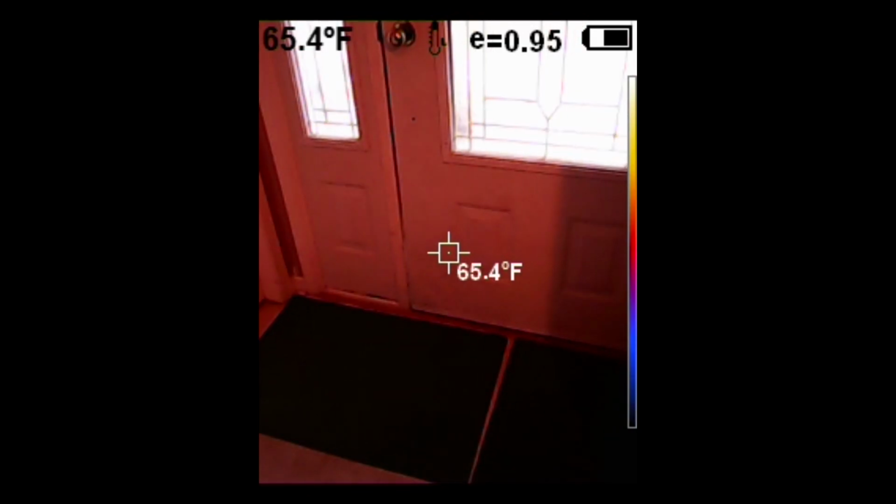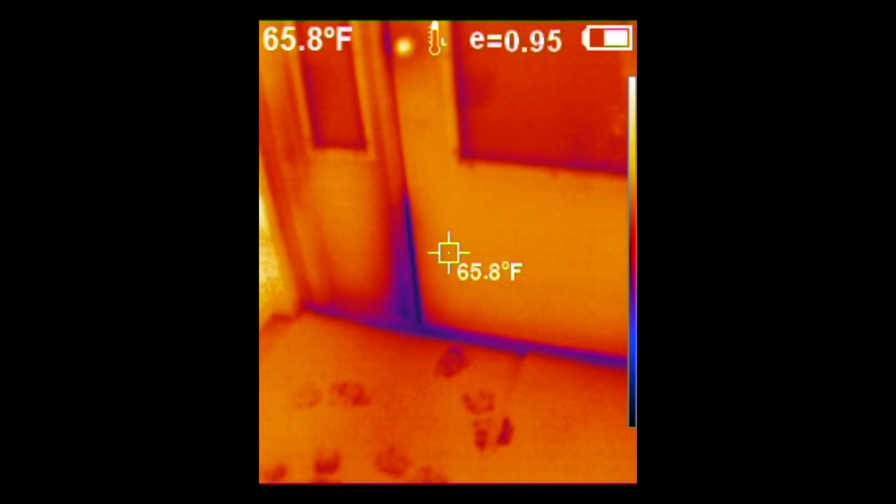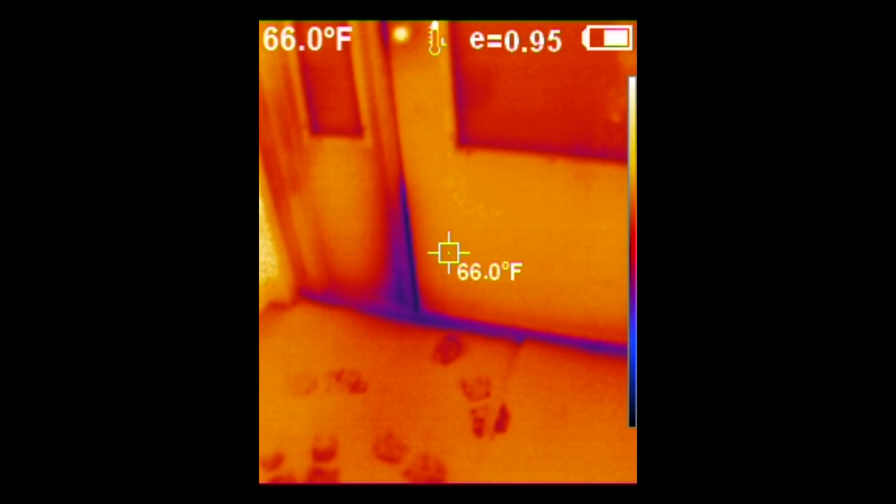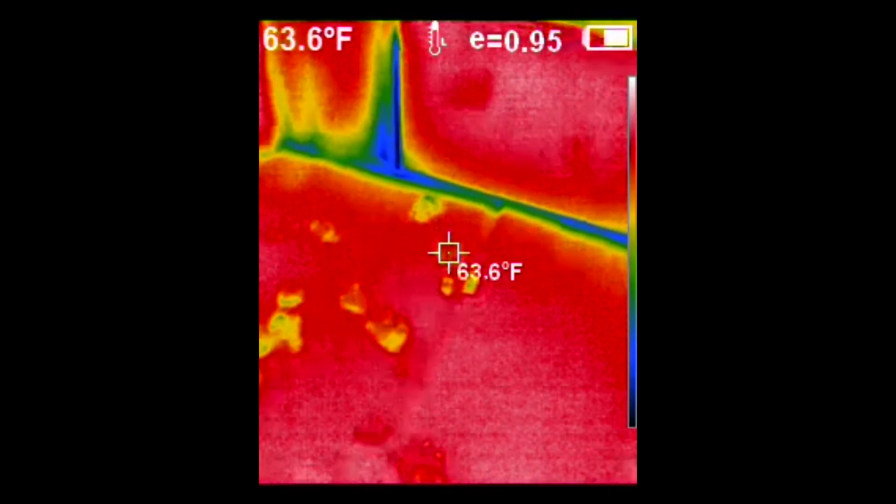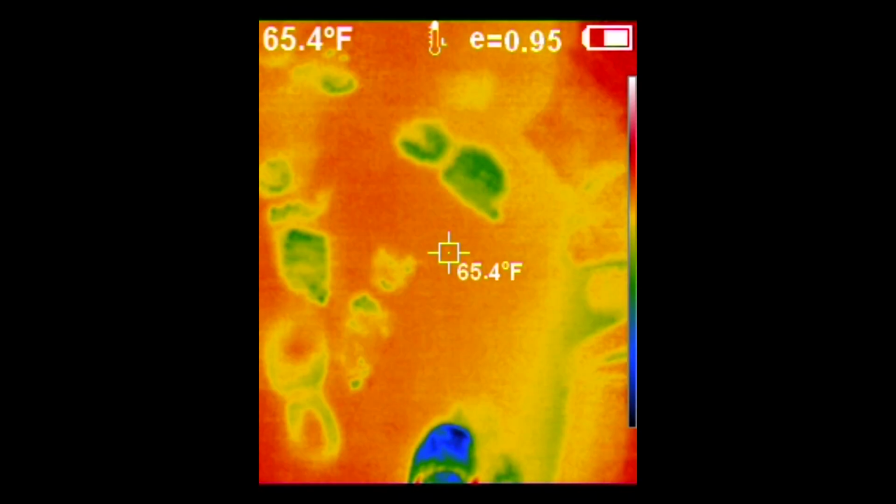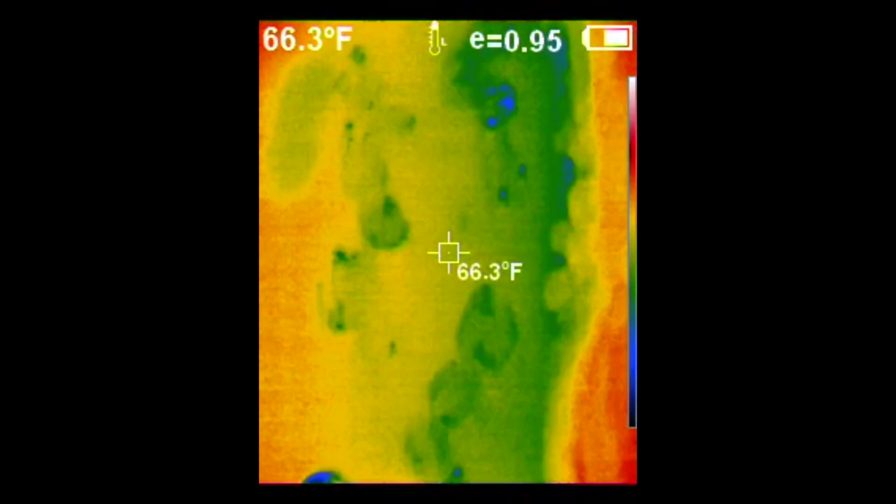So there's the cold air coming in through the door from the outside. I've got it in visible spectrum mode now, but as I go back into infrared, you can see the bottom of the door there is quite a bit colder because that's where the weather stripping is bad. Once again, I select the spectrum mode, which just gives you more colors to choose from for the temperature. Gives you a little more dramatic appearance.